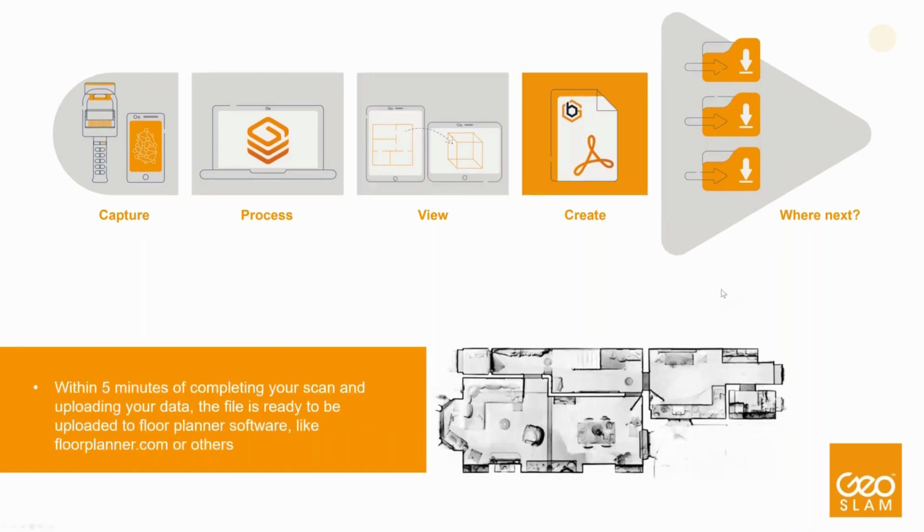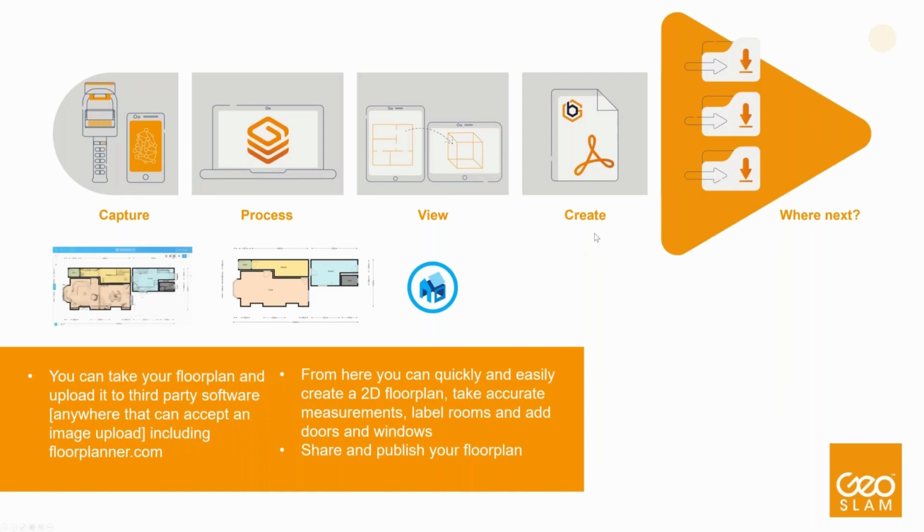You can then, within 5 minutes of completing your scan and uploading your data, create a floor plan with the scale, which you can take to other third-party packages, like, for example, Floor Planner, which also has the same scale. Hence, you can beautify your floor plan and take it further.